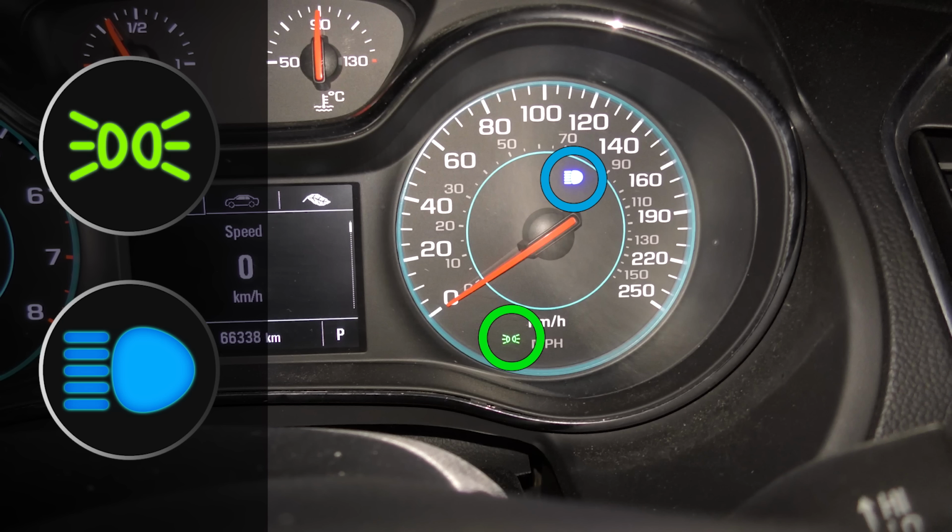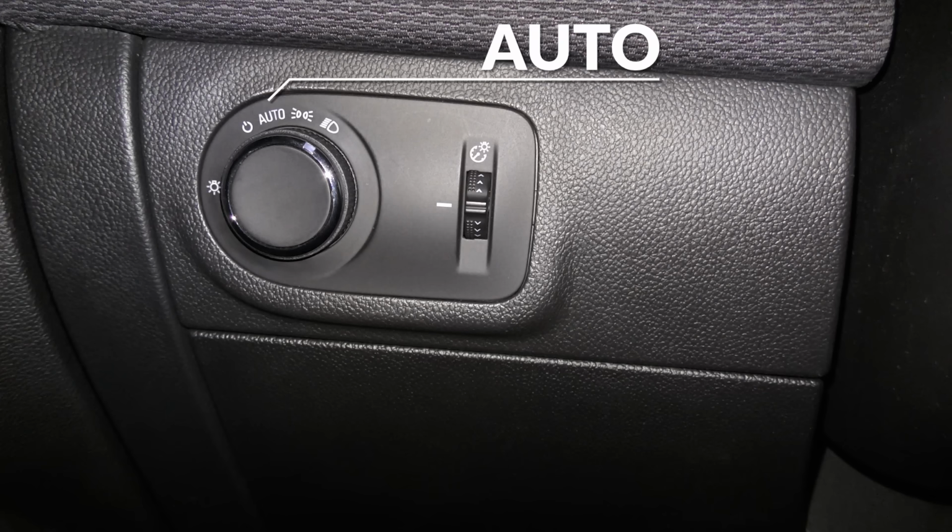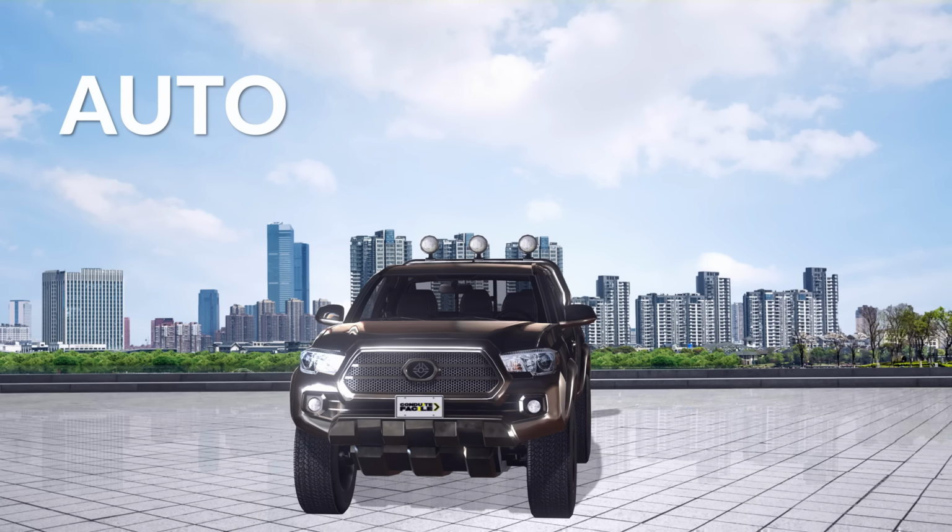Some vehicles also have an auto position on the light switch. If you leave the switch on that position, the vehicle will take care of switching the lights on and off by itself, depending on ambient light.